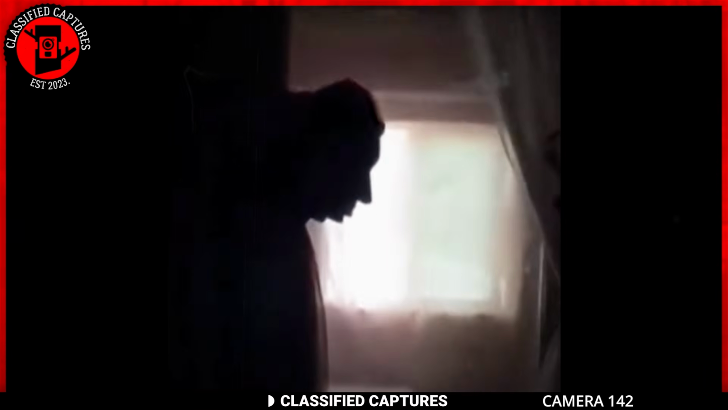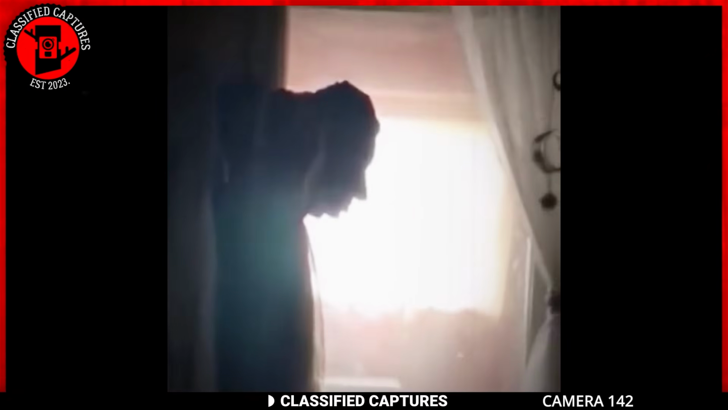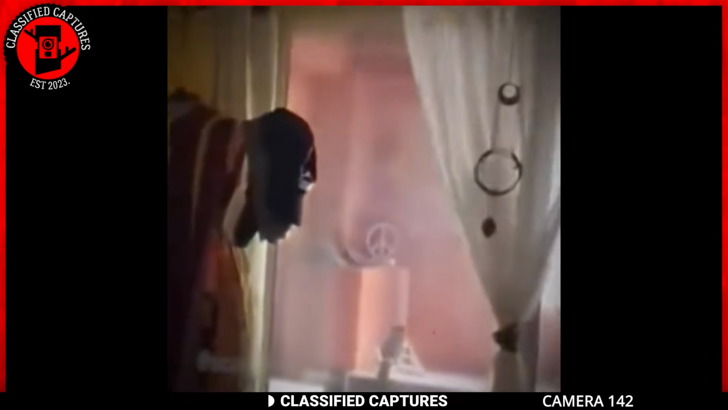Sometimes things aren't always what they seem to be. Take a look at this clip, for instance. The lights were off, but there was light coming in through the windows, and in the middle of the room, there appeared to be the silhouette of a head. You could clearly see the nose and lips, and it looked so real. However, as the person got closer, they realized it was just a stack of caps hanging there.